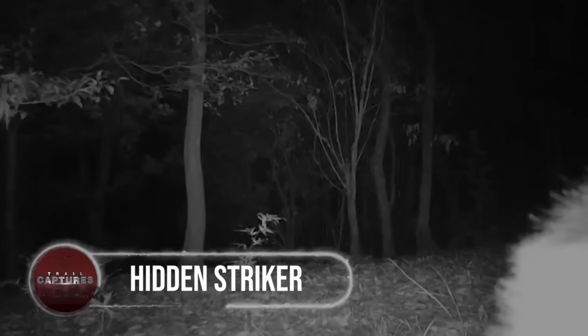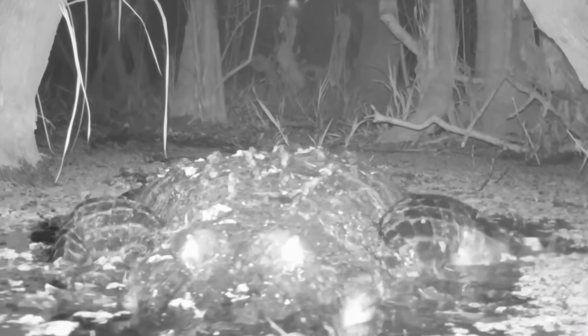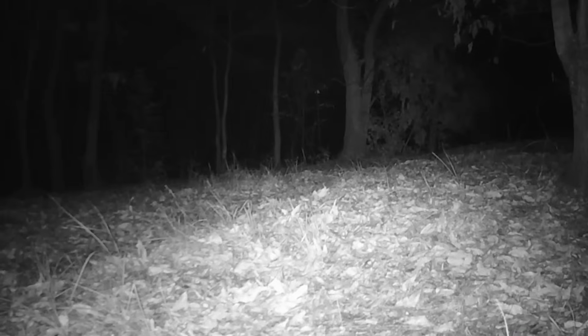Hidden striker. Trail cams have always captured the attention of wild critters. This time, a trail cam installed somewhere in Japan became the victim of a hidden striker.